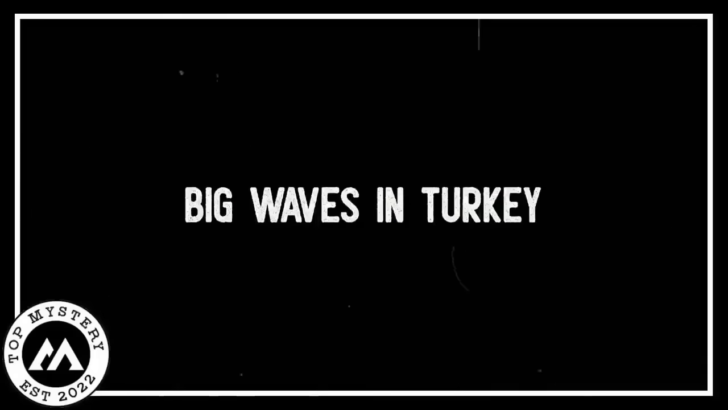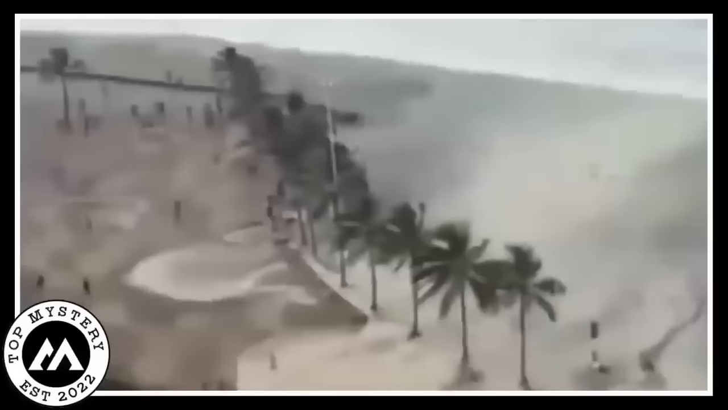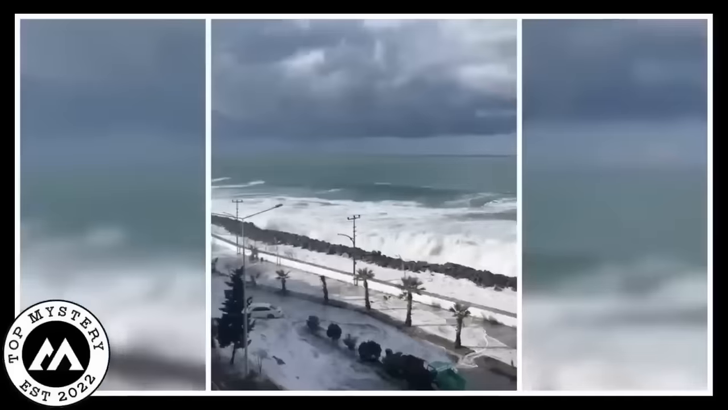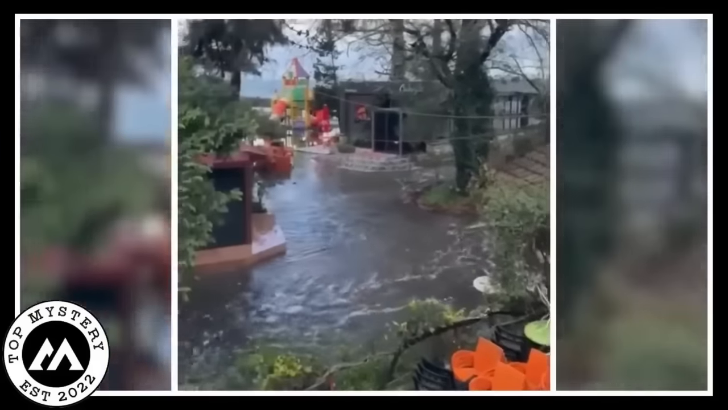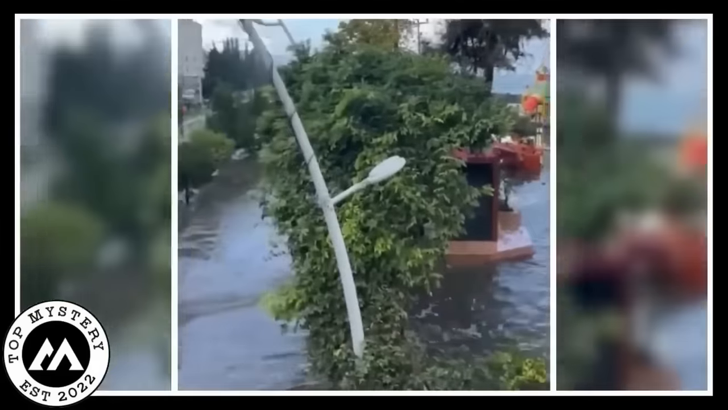Big waves in Turkey. In Turkey, a trail camera recently captured a mesmerizing scene of colossal waves crashing into the sea. At first glance, it might send a shiver down your spine, but there's an intriguing twist to this natural spectacle. Amidst the might of the waves, there's a hidden benefit. The plants in the vicinity are getting a generous drink from the sea spray. Waves reaching out like giant watery hands, delivering hydration to the coastal greenery.